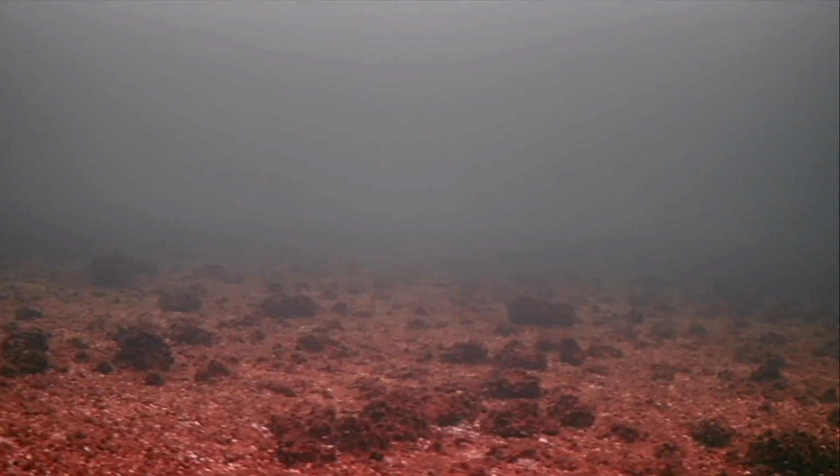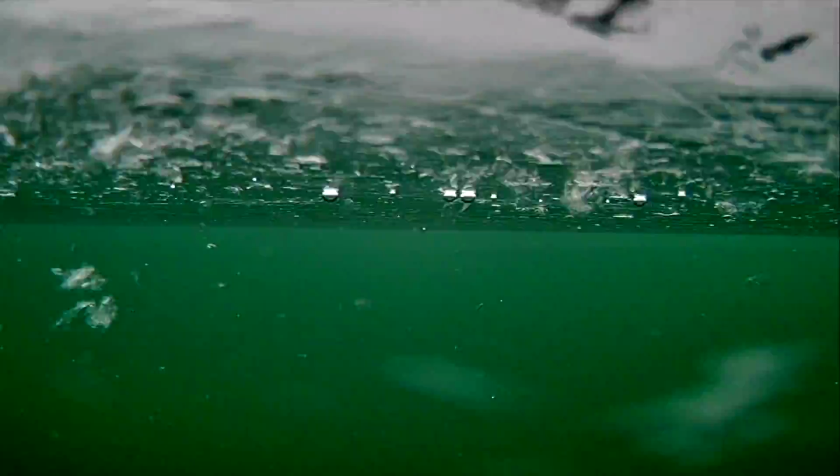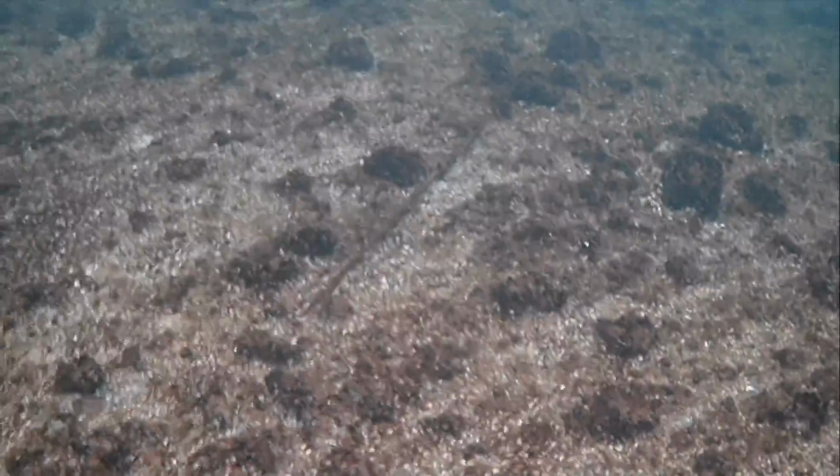So for the most part, we lifted the camera. We're trying a different angle. We're about 10 feet off bottom now, so a little bit less invasive on them. And hopefully we can see if we can get one on the camera. Stay tuned. Let's see if we can actually catch a fish today.